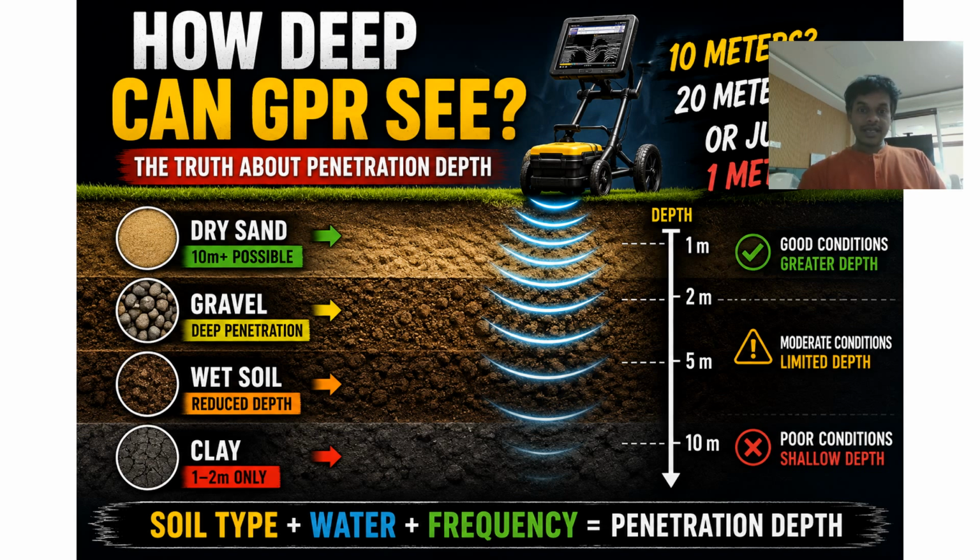The answer is it's not simple, because there is no fixed depth for the ground penetrating radar. The depth usually depends on several factors. And today we are going to understand exactly what controls the ground penetrating radar depth. So let's start with an example here.